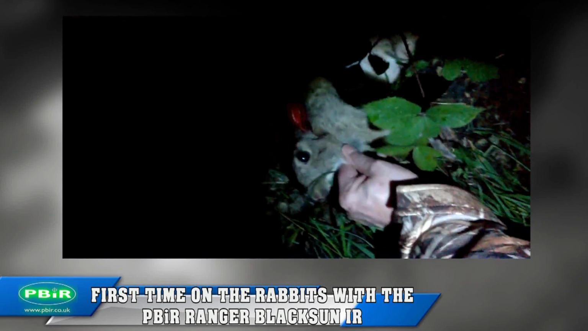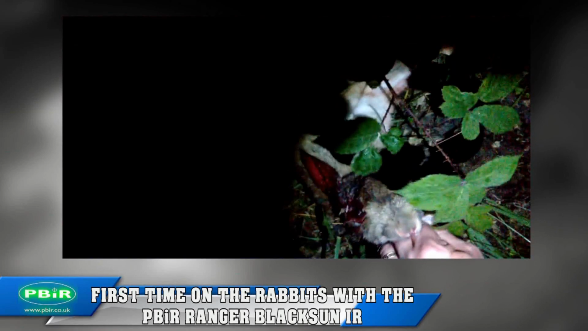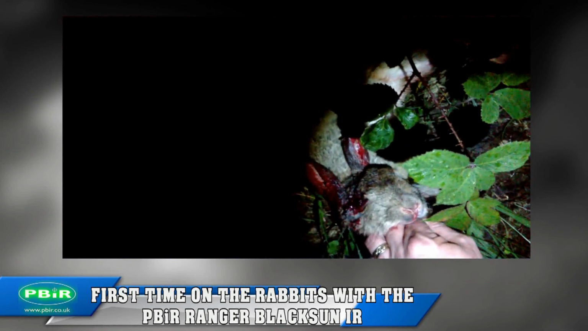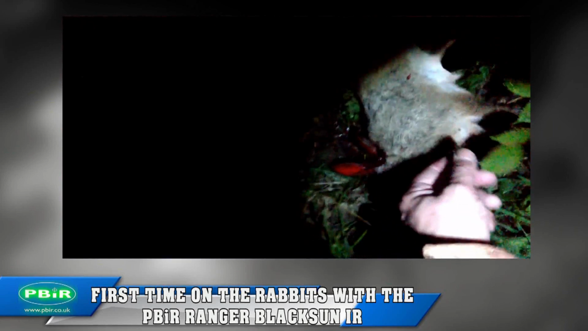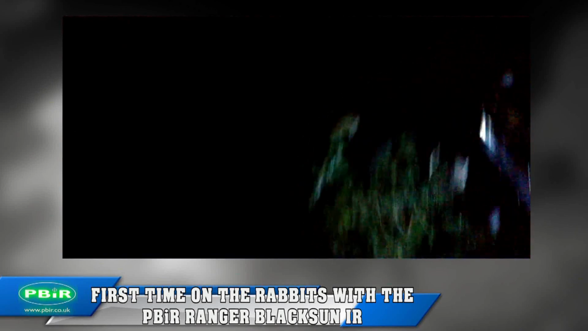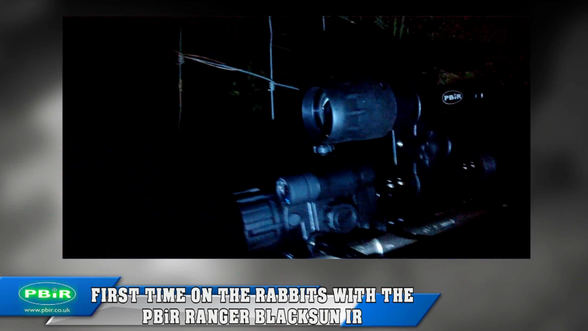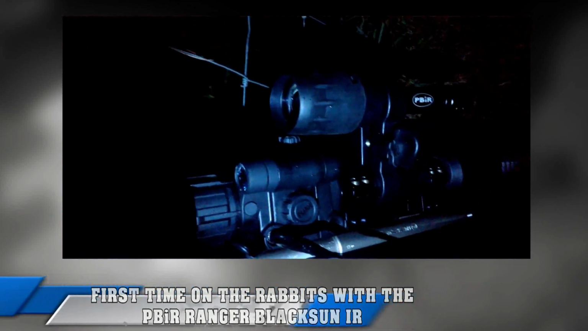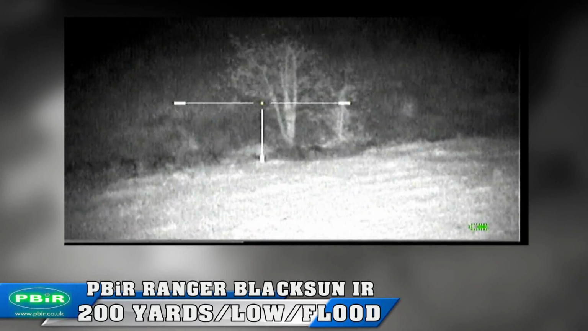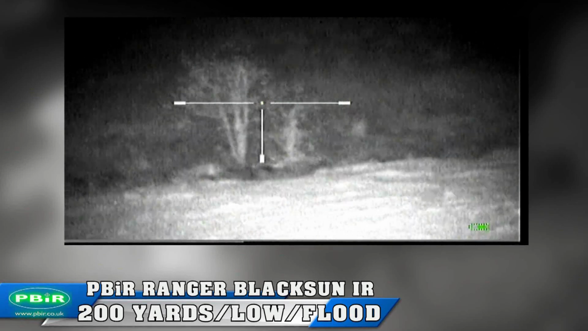Very nice. Now the next segment will show how far we can push the IR light thrown downrange. Now the same markers I showed in the day segment, 200 yards, low power, flood, the tree nice and sharp in my Photon.